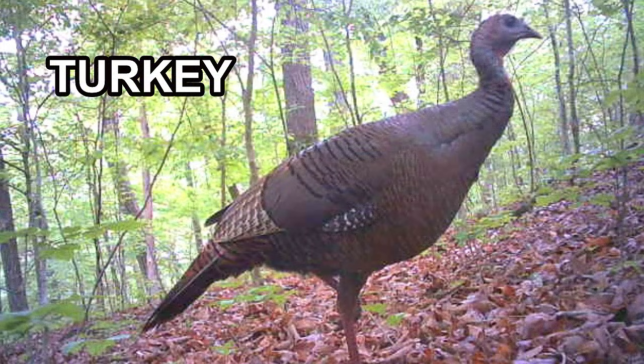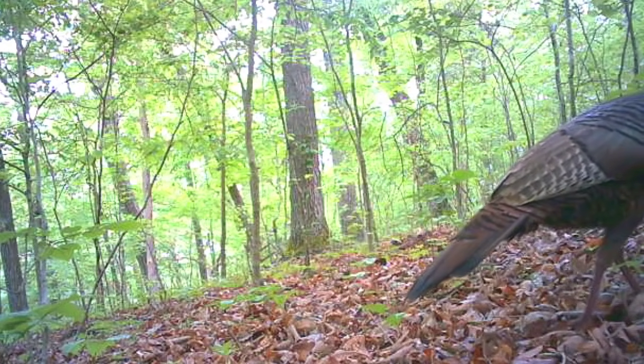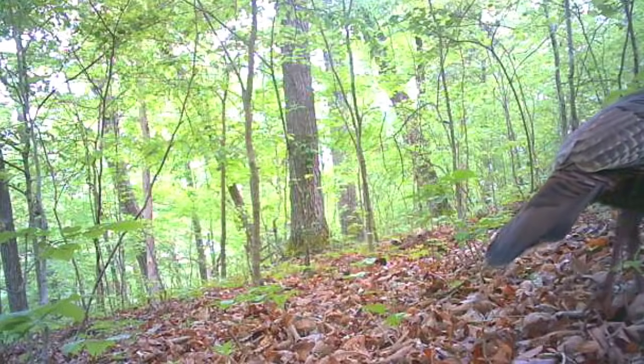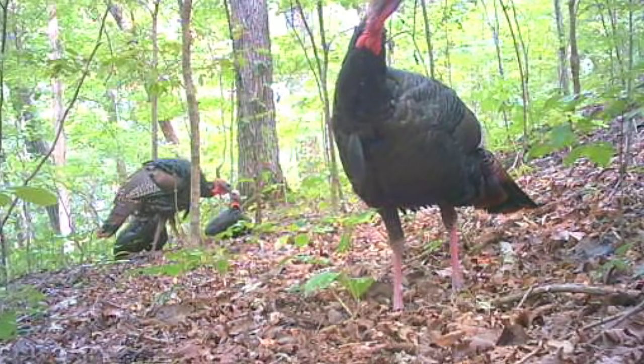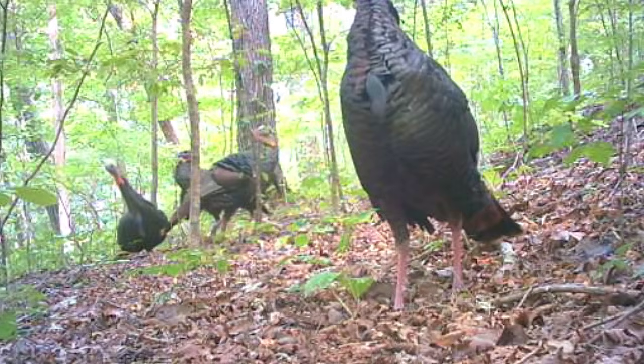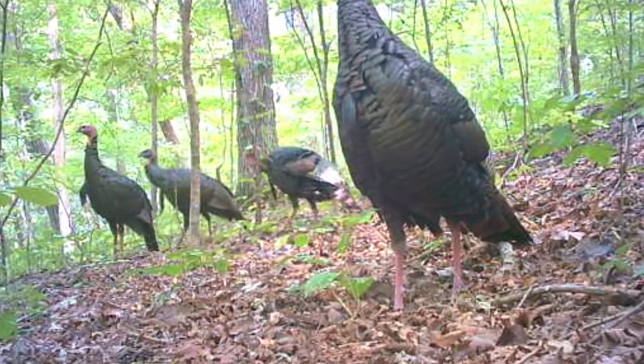Well, now here's the big birds. The big old turkeys. And these woods are full of them too. And they are beautiful birds. And they work these woods all the time. But right now, in the winter, they're mostly in the fields eating grass seed. But ain't they beautiful?